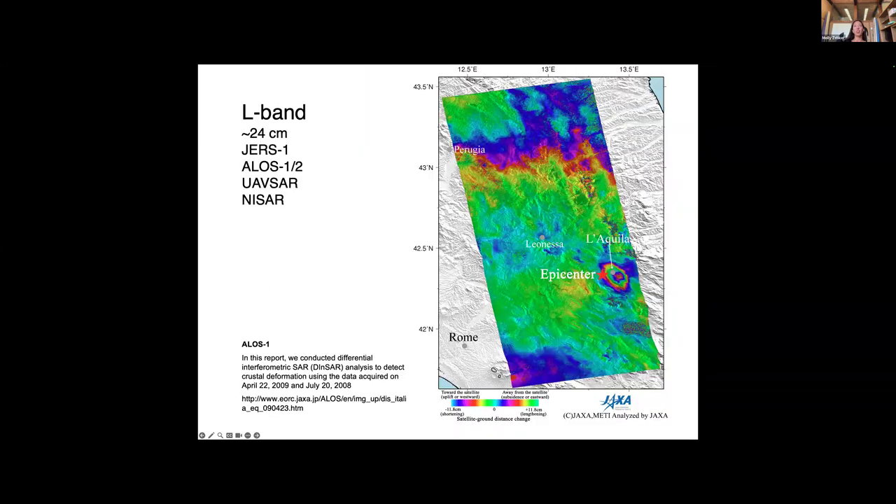And then finally, we can look at an L-band interferogram. This is from ALOS-1, from the Japanese Space Agency, and some of the other satellites use an L-band radar, notably the new NISAR mission, which we will talk about a lot more in the next few days, uses this L-band wavelength.